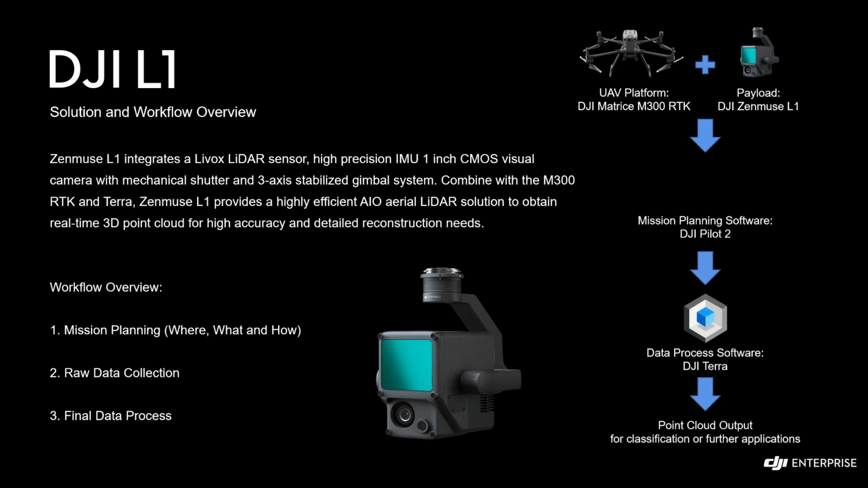Once you have the data collected, then comes the data process part. We have our software called DJI Terra to compile and convert the raw LiDAR data collected from the L1 system and generate the deliverable output, which is in LAS or other formatted point cloud data for further use and further classification. For example, TerraSolid, which Christian is going to cover in his slides to describe that methodology.